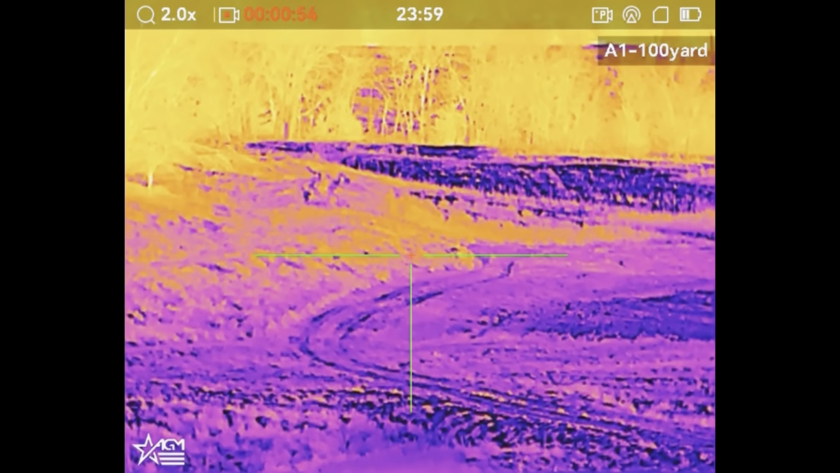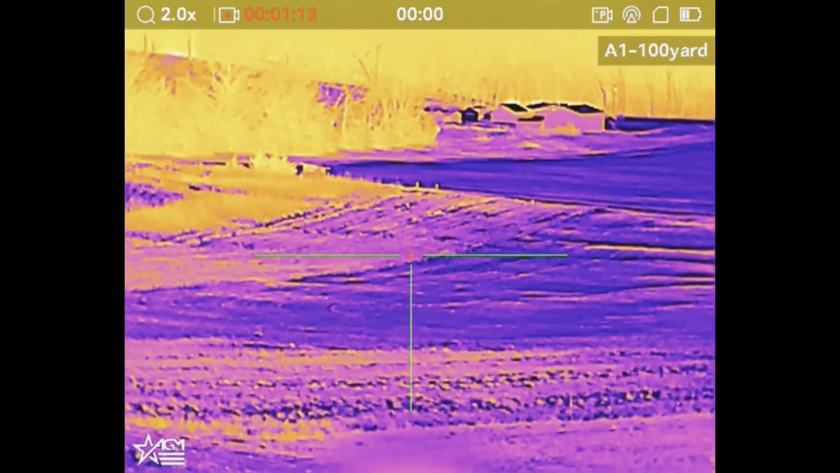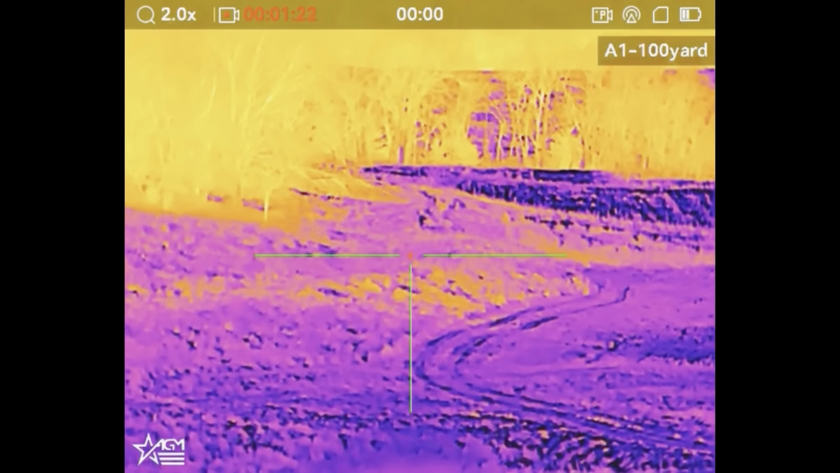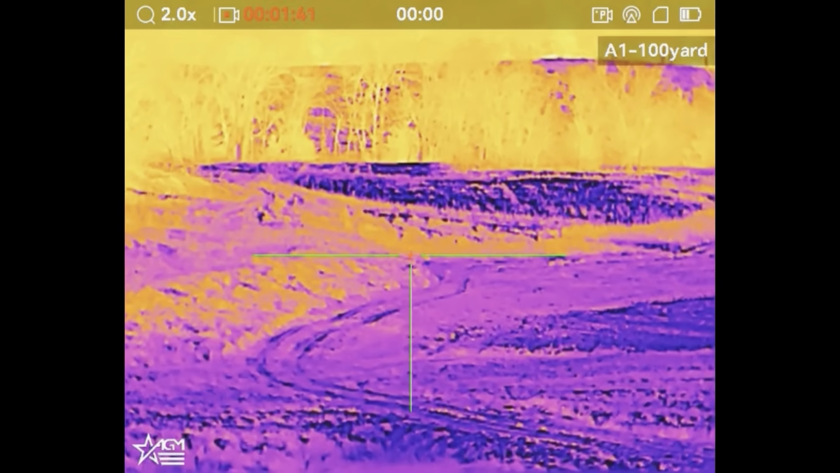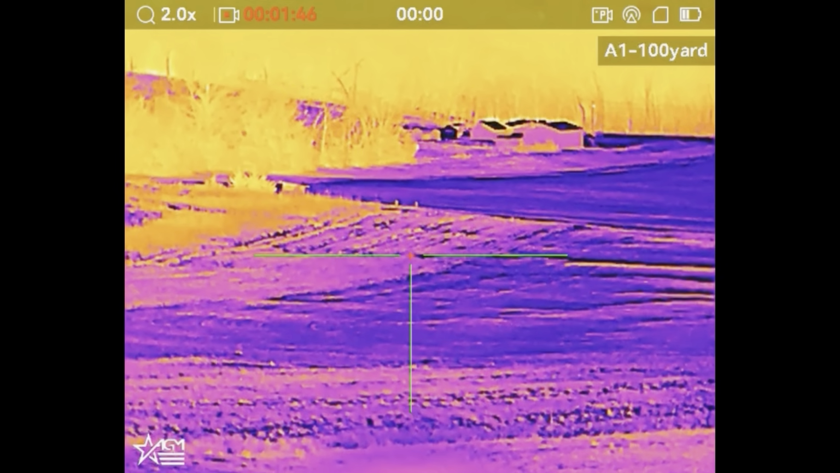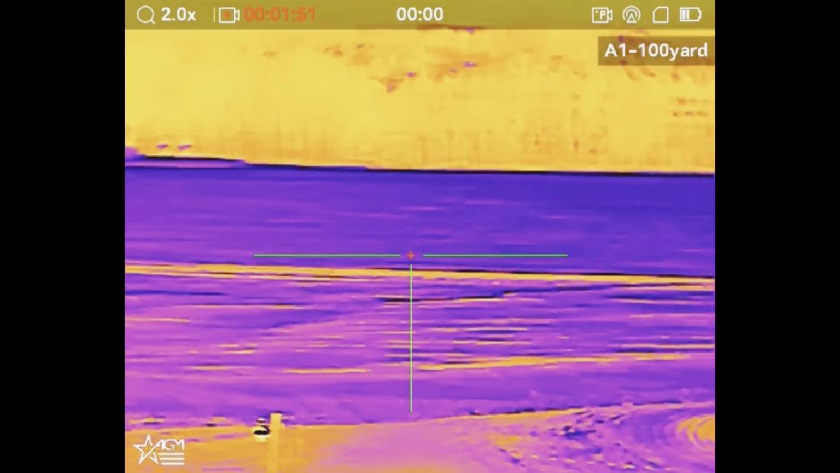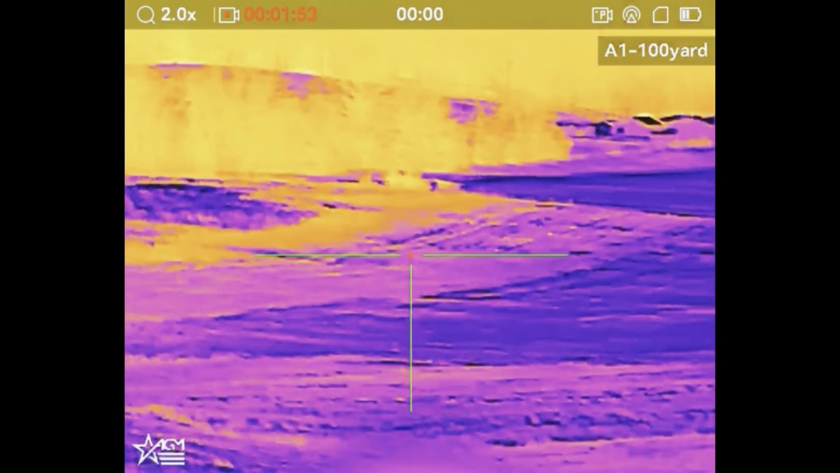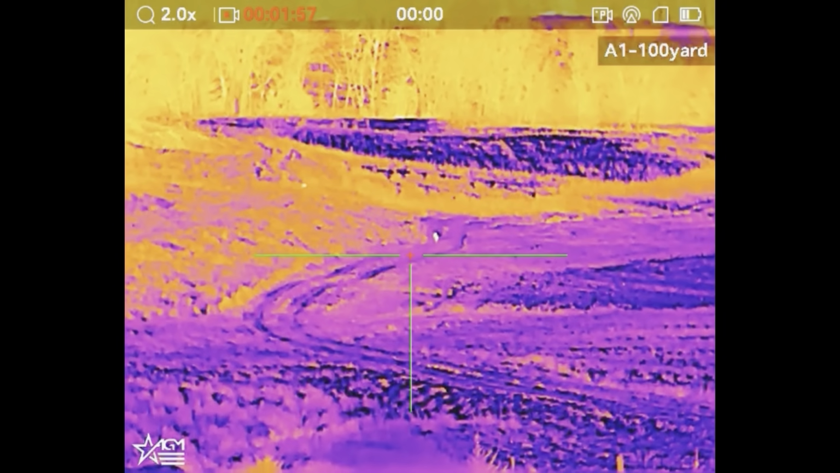And Perry's given us ranges to the hard corner of that road. It's about 190 yards. I keep scanning and take a look at it here. And then when it slows back down, Perry, I can actually see them coming. And that's when he tells us where to look. Oh, yep, 2 of them screaming.